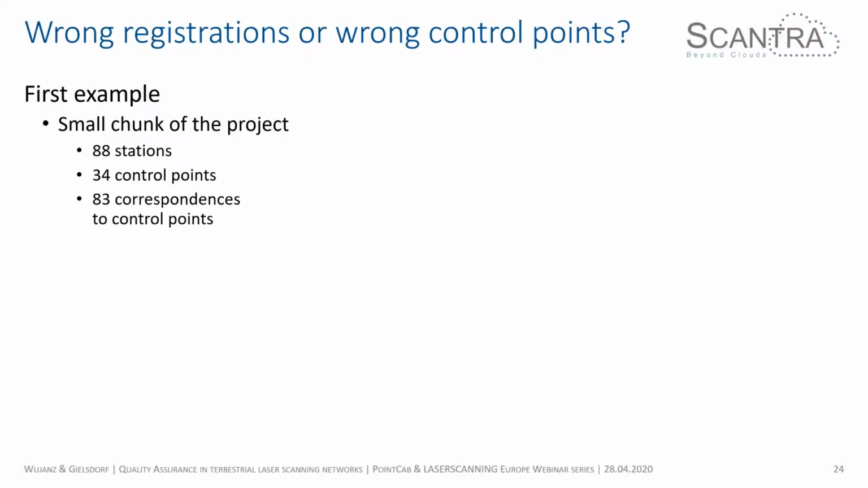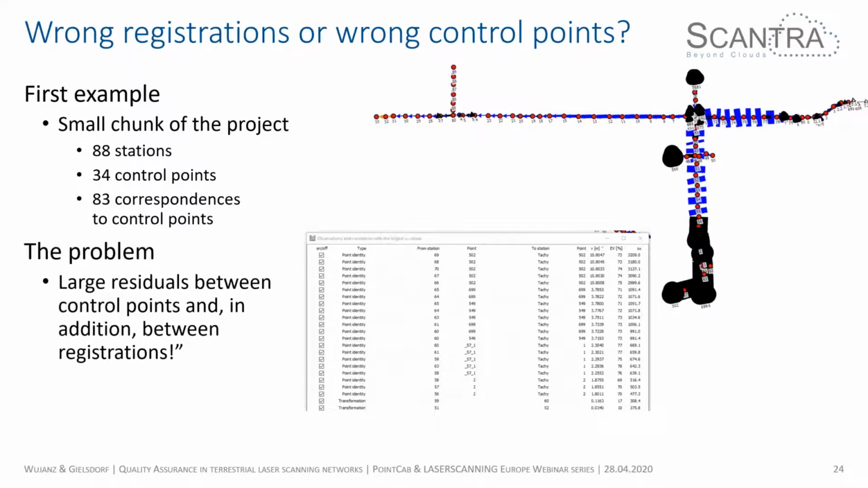He said, look, I have a small chunk of the project, 88 stations, not really much. I have 34 control points and I have 88 correspondences. And when I run the block adjustment, I get pretty large residuals. You can see here residuals of up to 10 meters. And the biggest issue was he sees residuals between superior coordinates, between local coordinates, and between registrations. So again, he couldn't really pinpoint where the error was coming from.